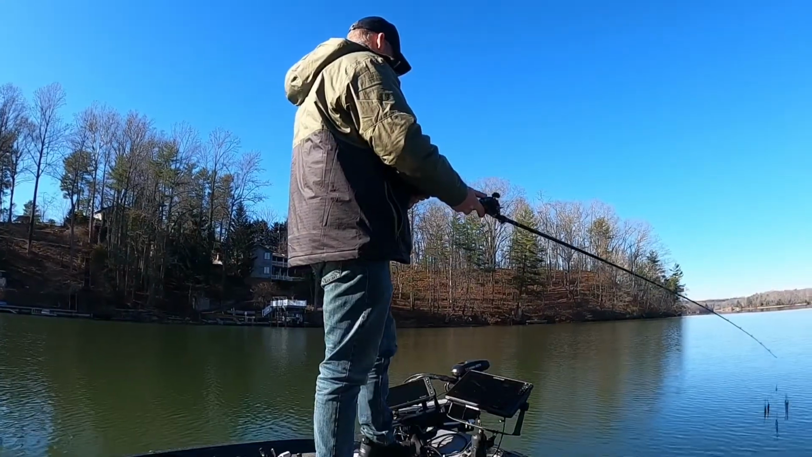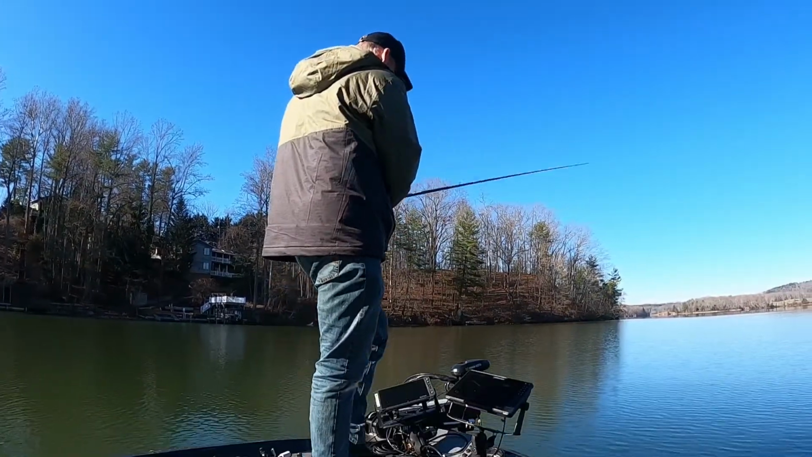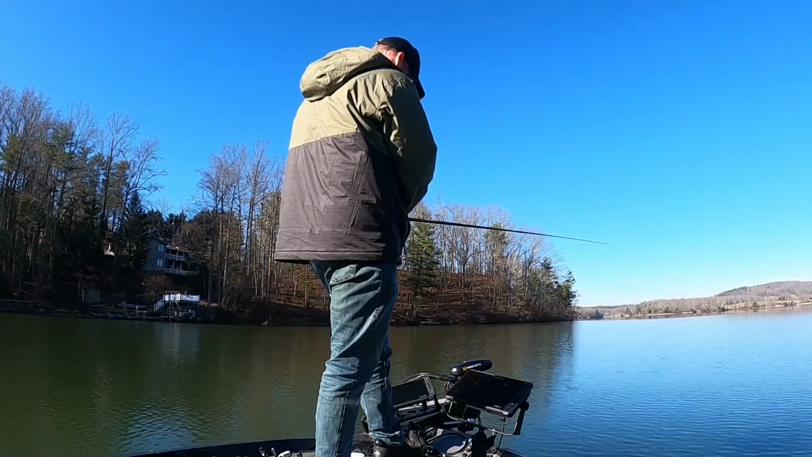Here's another look at that retrieve speed. It's similar to the first, but a little bit faster. That's primarily because I'm retrieving the bait up the slope rather than down the slope like I was on the first fish.